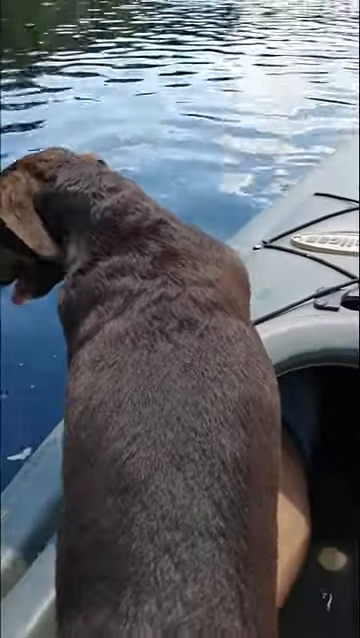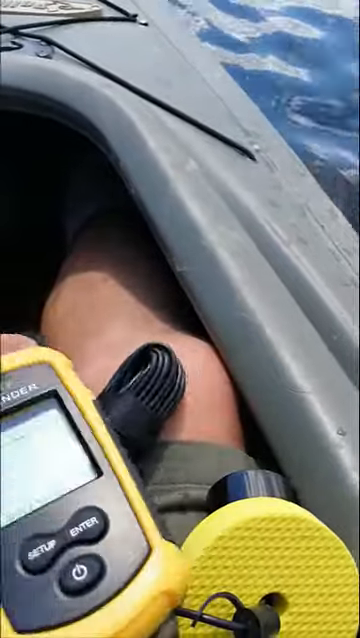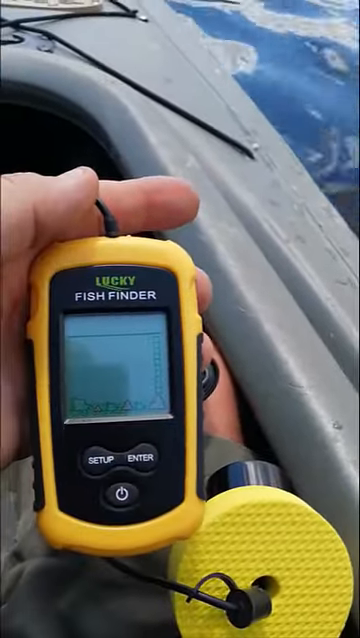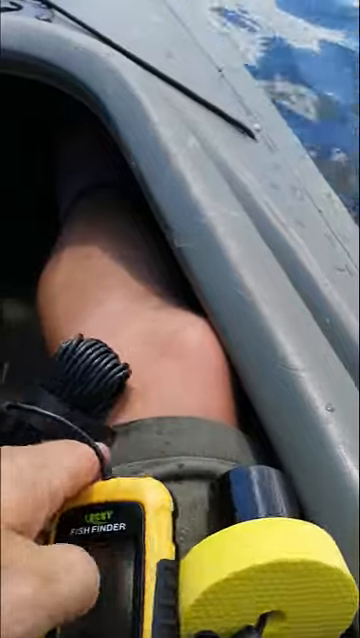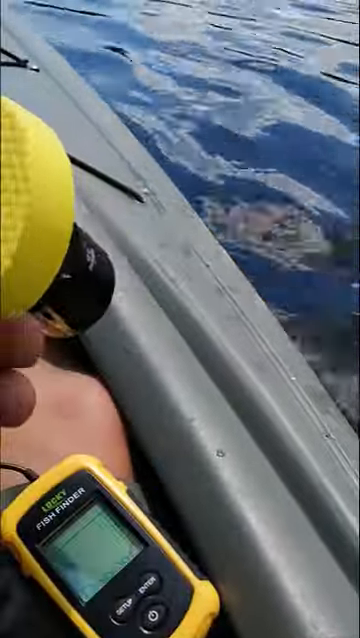Okay, so Abby and I have come out. We got from Amazon a little thing called the Lucky Fish Finder. I didn't bring my rod. I brought Abby instead. But I just wanted to check the depth, how it reads, because I know the depths of the pond, and see if it shows any fish. Let's see how well this thing works.